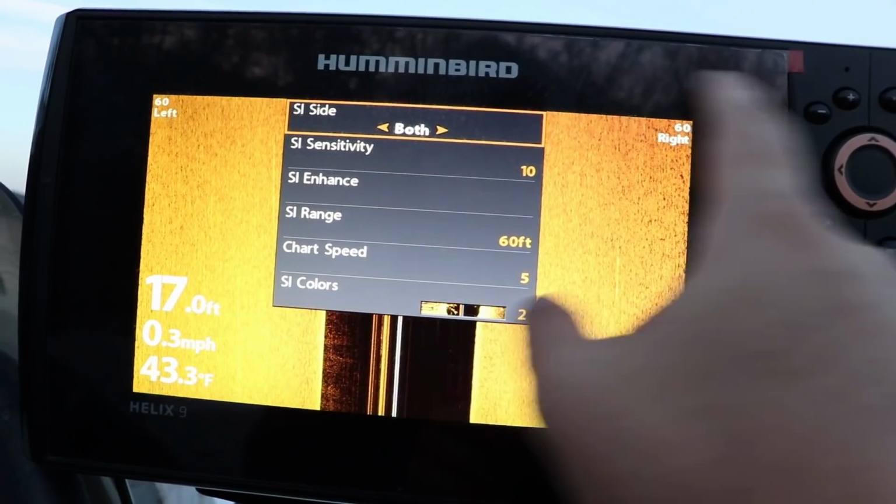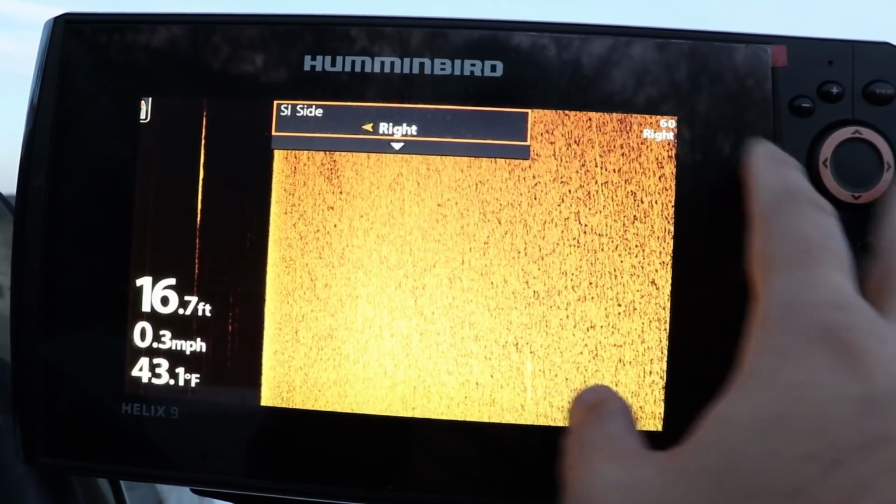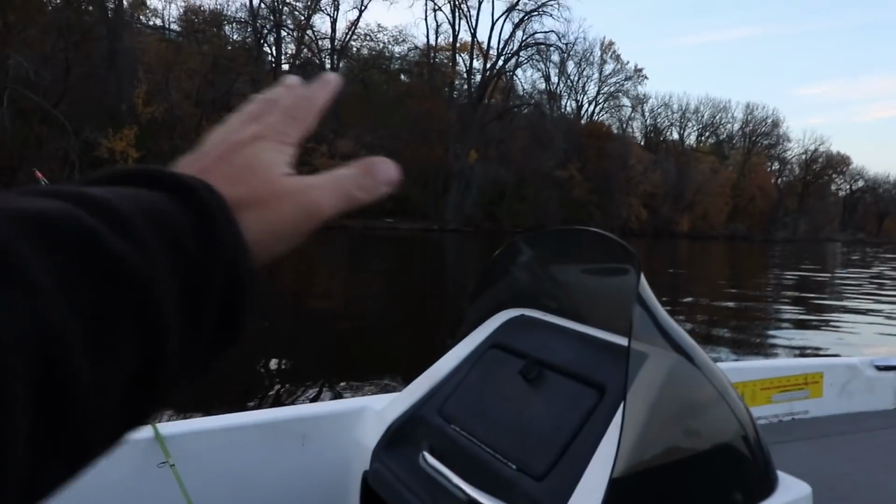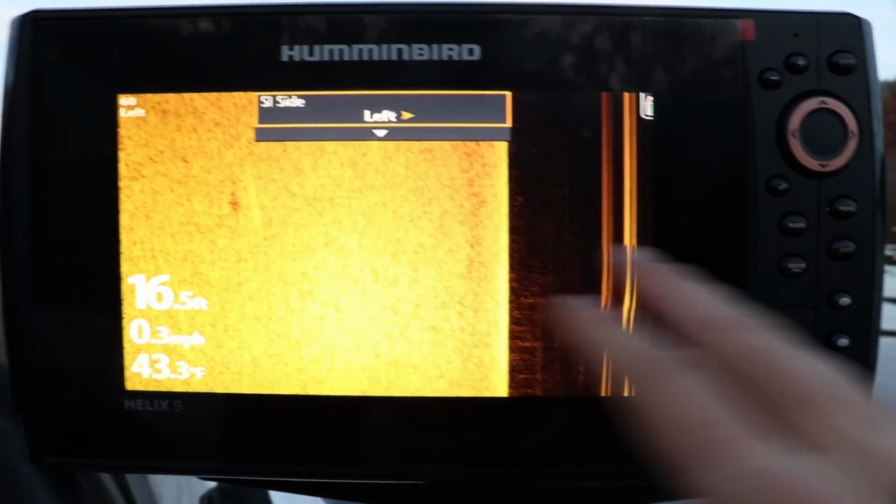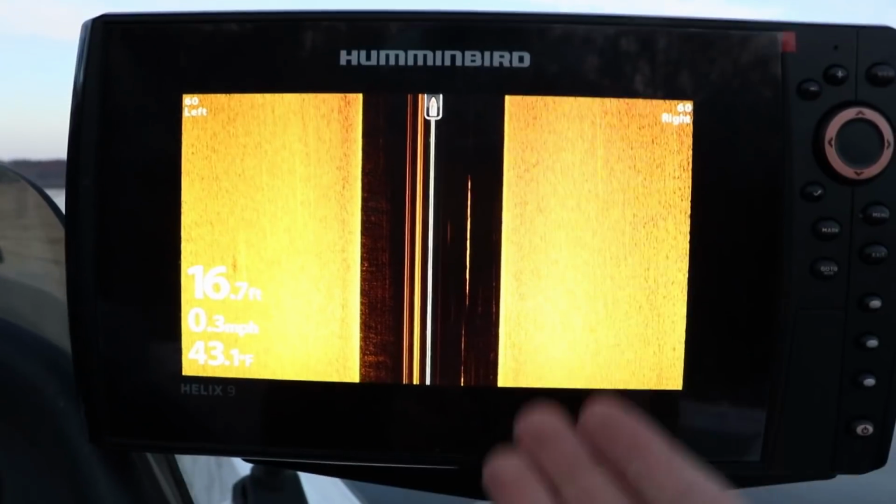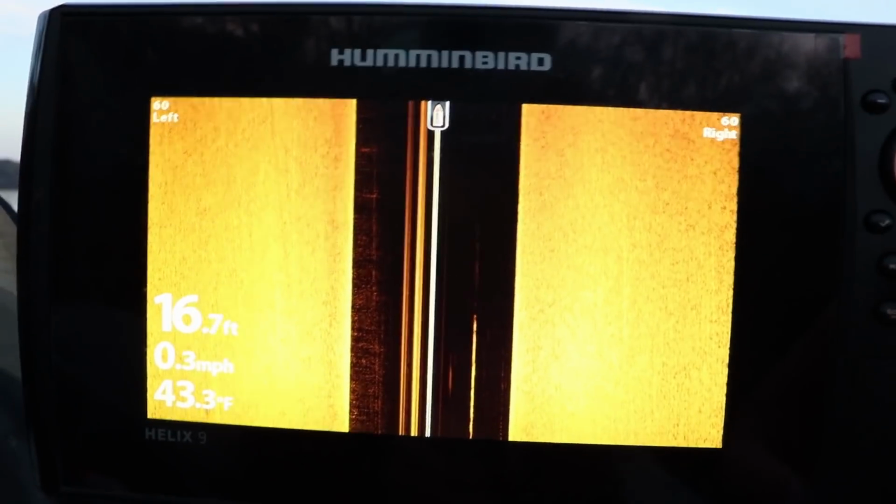The first thing you can do on side imaging, before I jumped into the range, you can set it to either both sides of the boat or just one side of the boat, which is pretty cool. Okay, so if you just want to see one side of the boat, let's say you're trolling a shoreline like this, and this is the left side of my boat, and I just want to see what is from my boat to that shoreline, I can set it to the left side of my boat and only see the left side. I usually set it on both because a lot of times I use this purely for discovery. I want to see if there's schools of crappie out here. I've done videos on that, what they look like on side imaging.